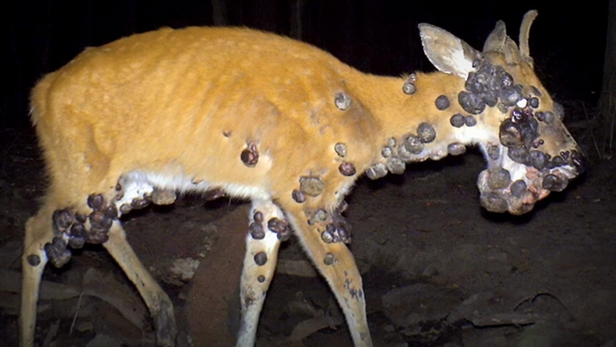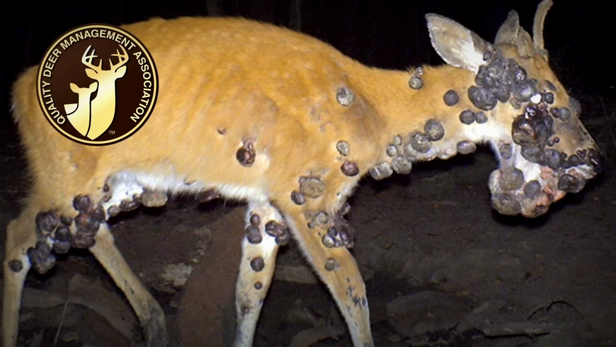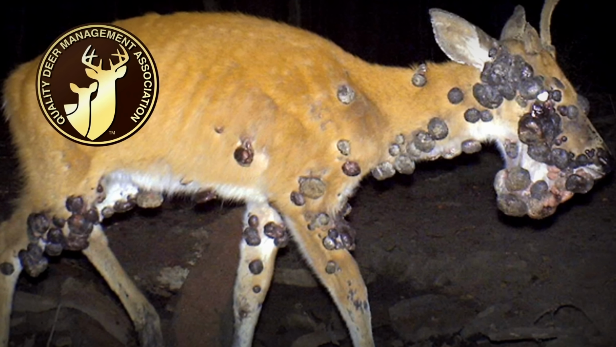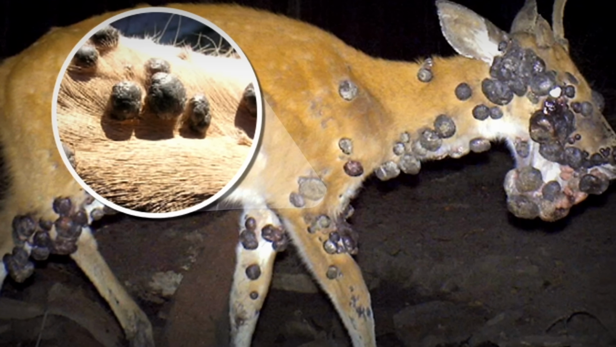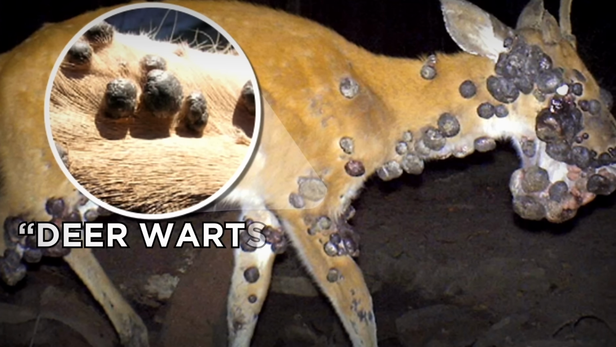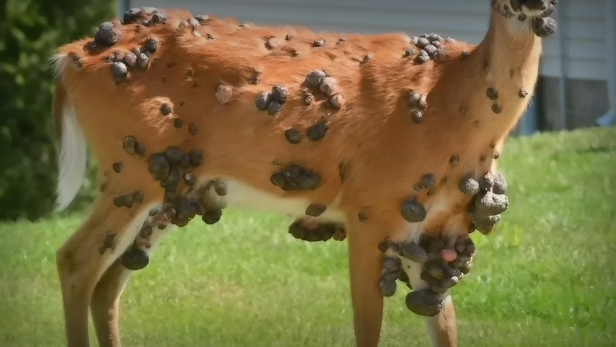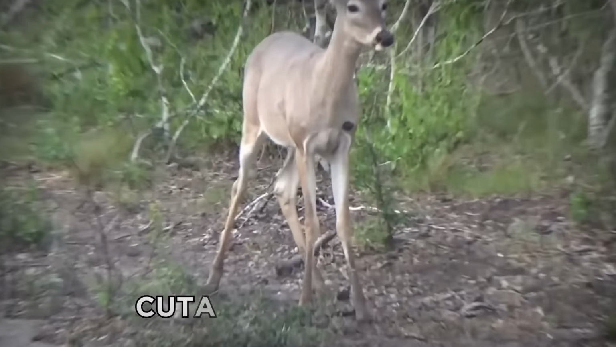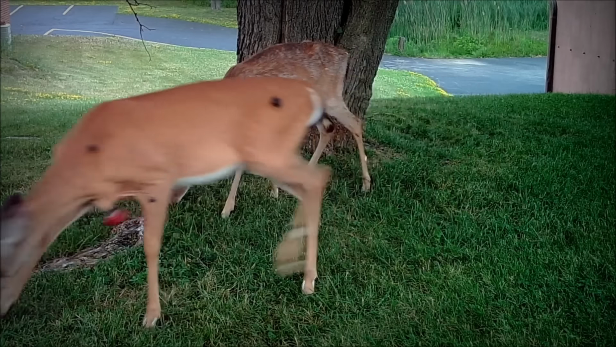This image of another pretty abnormal white-tailed deer was captured on a trail cam belonging to the Quality Deer Management Association in America. According to their reports, the deer is suffering from a common condition known as deer warts. And no, it's not just a really bad breakout of deer acne. These gross growths are called cutaneous fibromas, and they're tumors that grow on deer's skin.